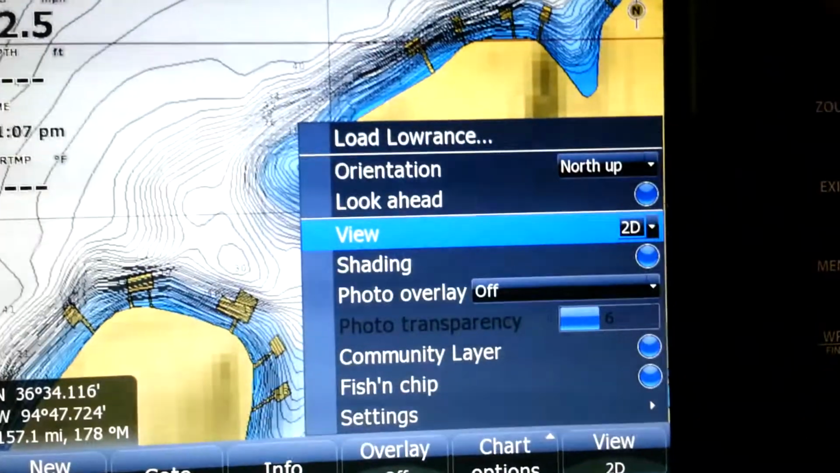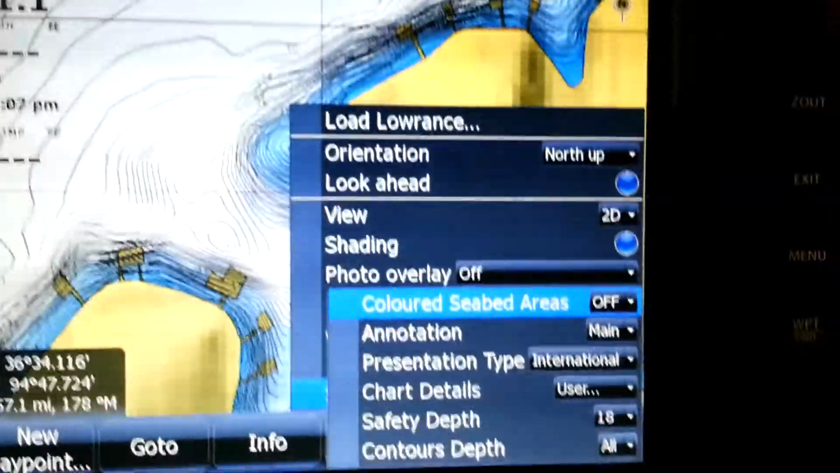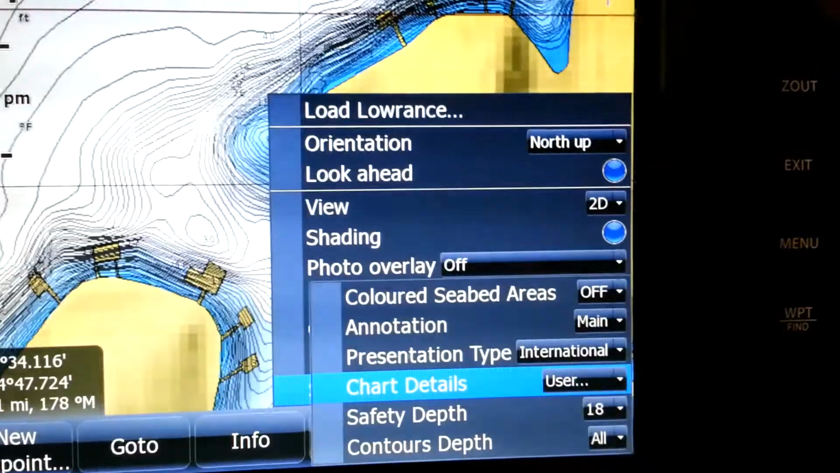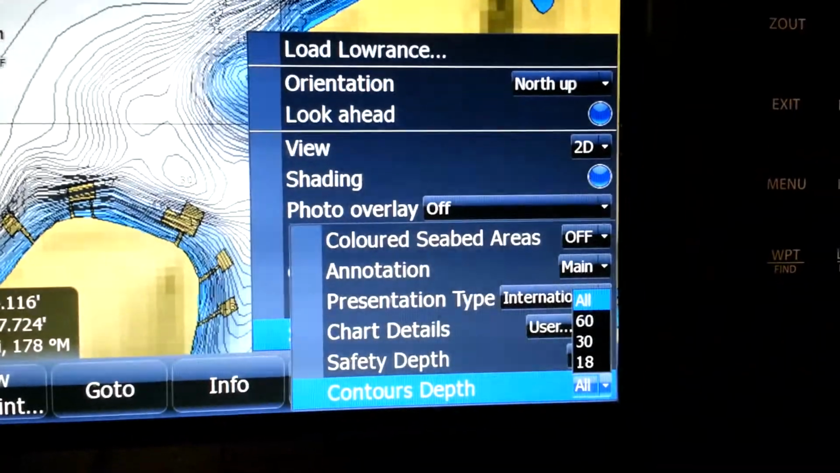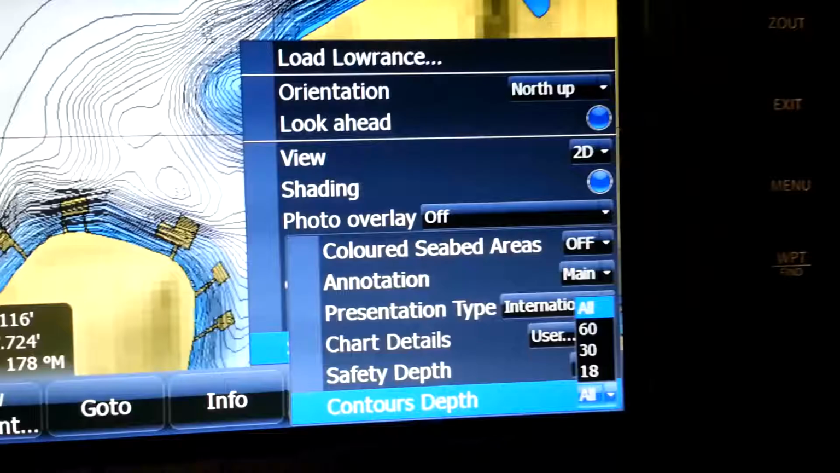So let me show you another option that you can do. Basically, the options you have to play with some viewable distinctions is either the safety depth contour or show depth contours. So my options are 60, 30, and 18 on the depth contours.